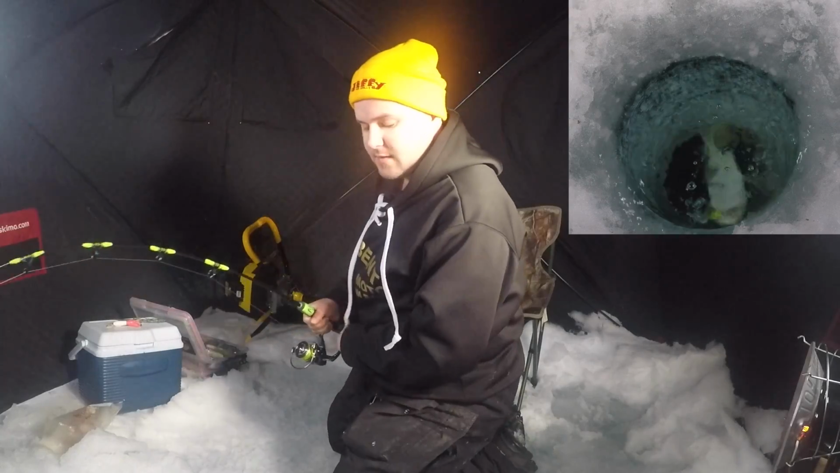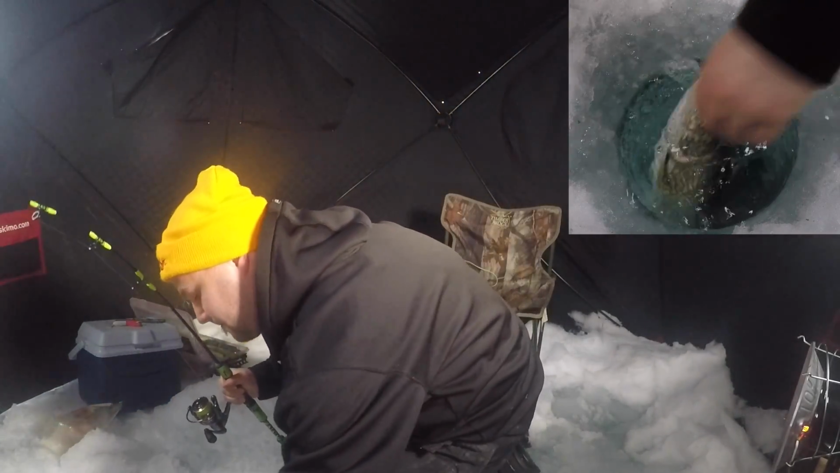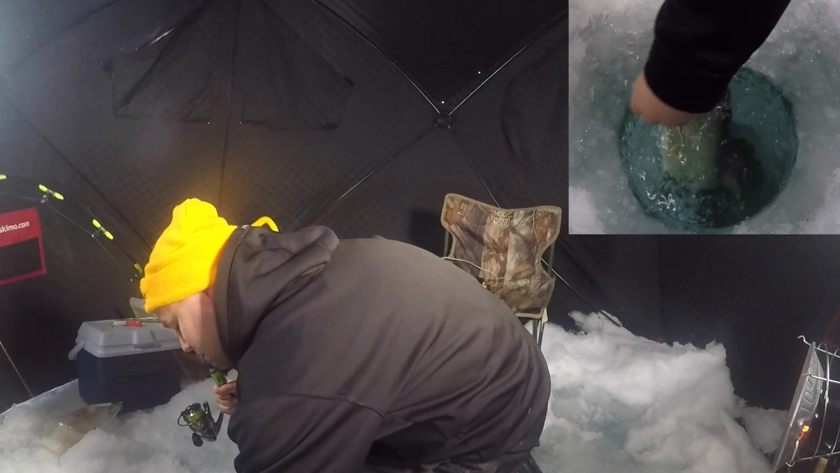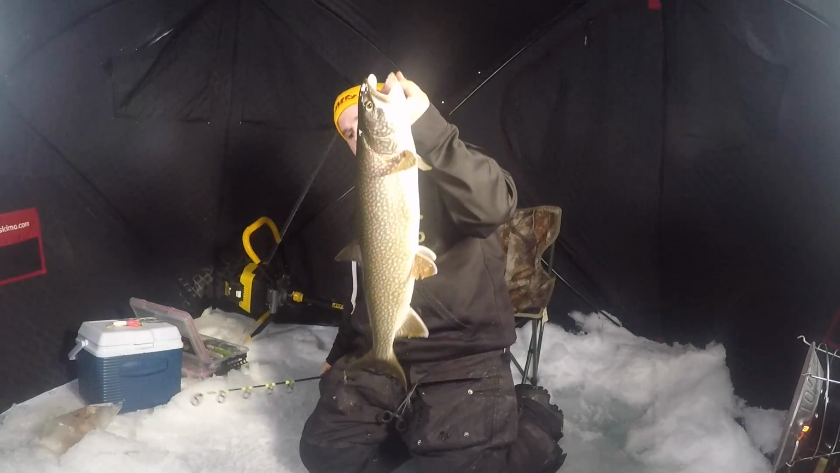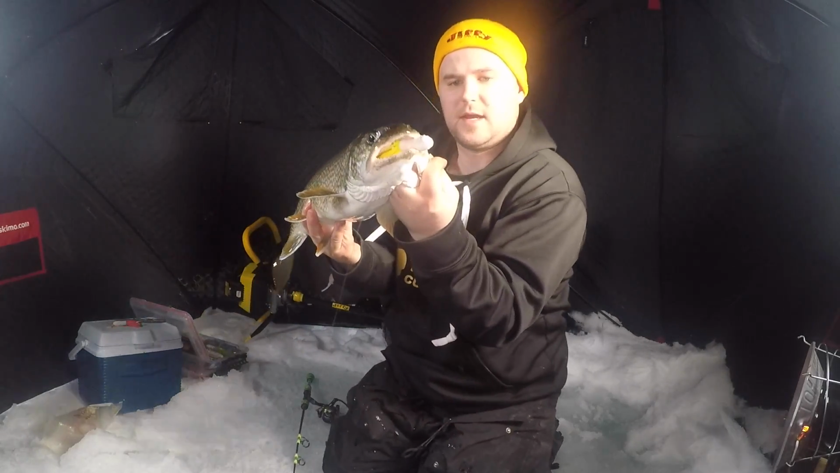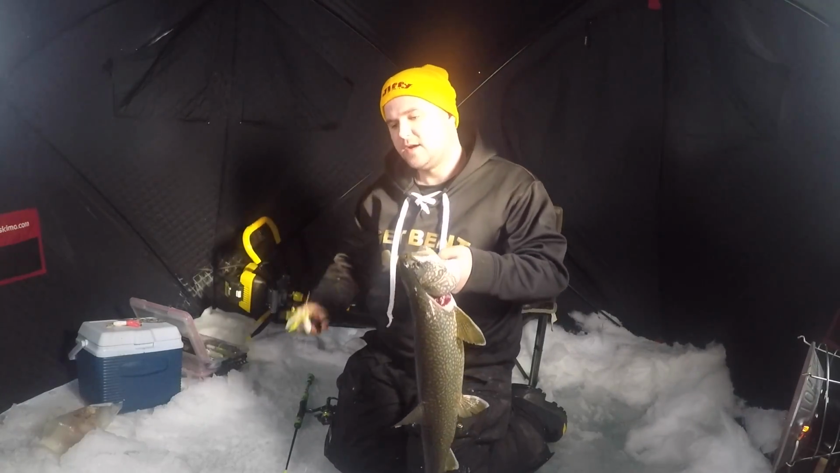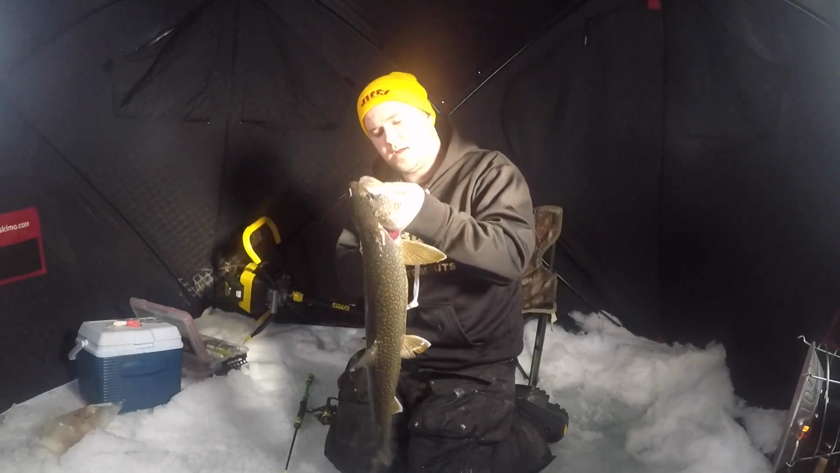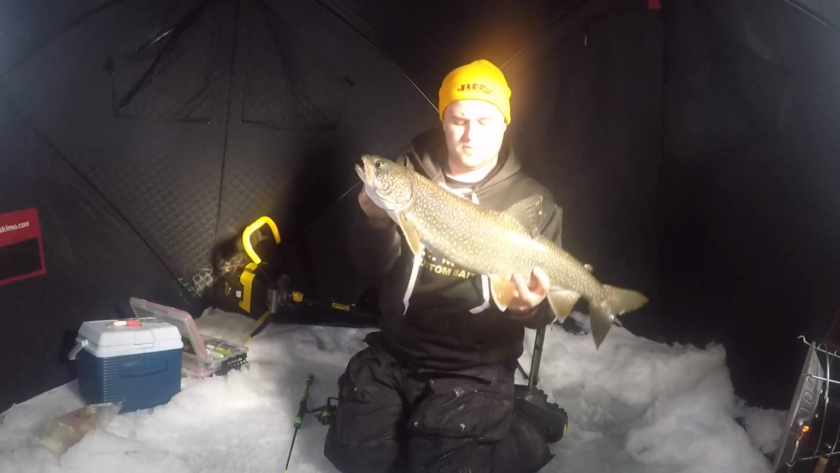That's a nicer trout. Alright, that's the best one for the day. Like our longest fish. That daddy absolutely choked that. I got that hook out. Let's get him back down in the water. Maybe he has another look. Beautiful fish.